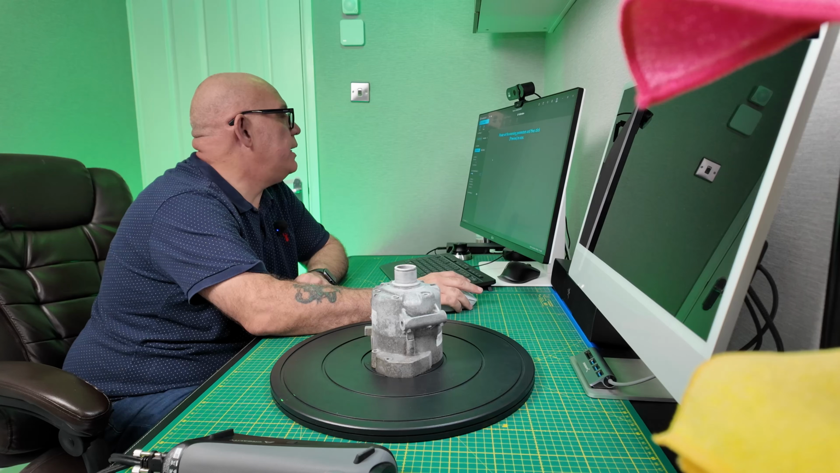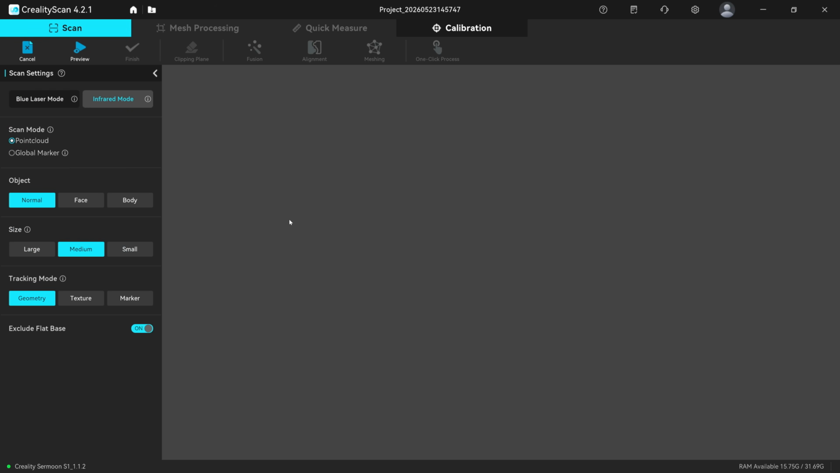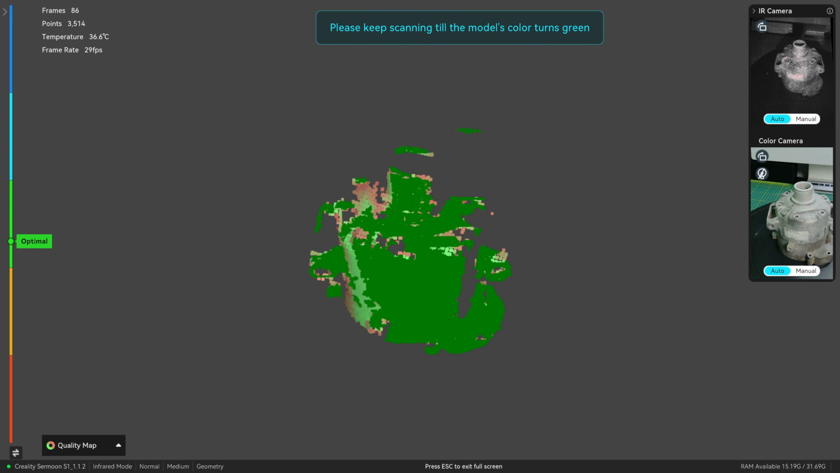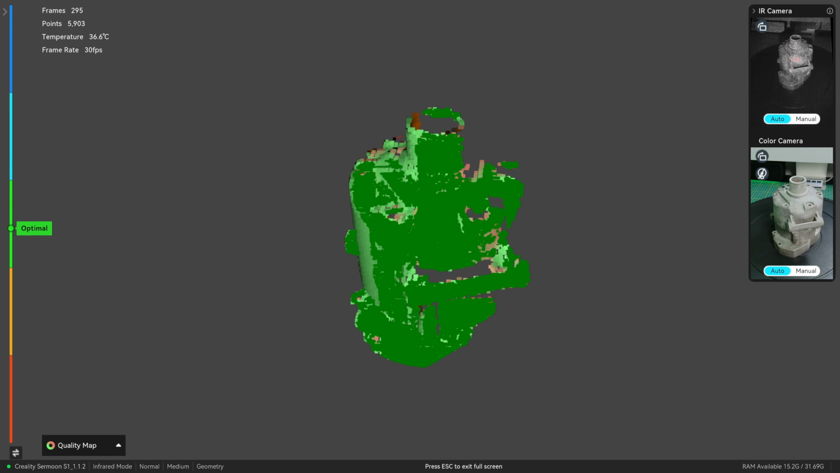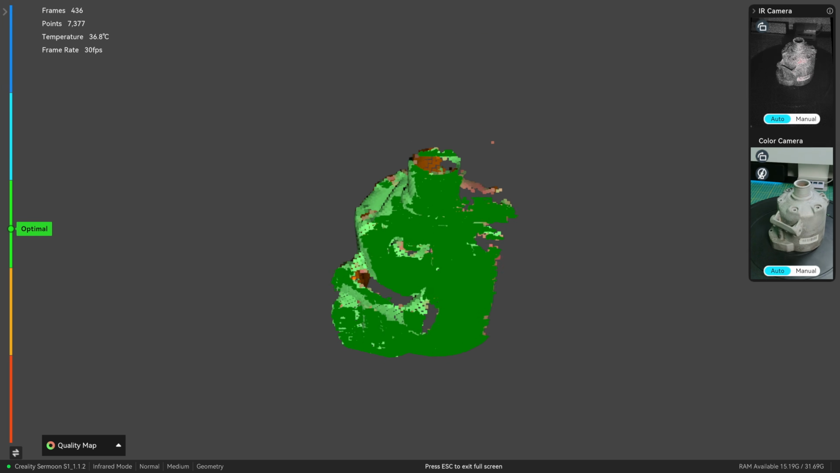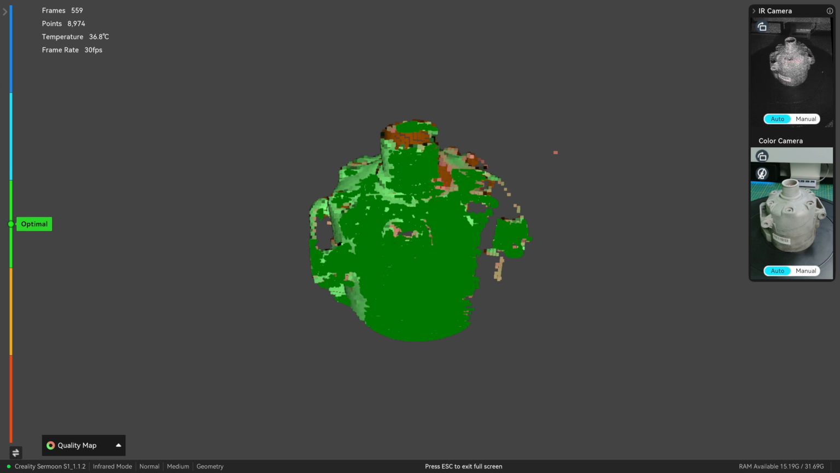New project then for the air compressor. New scan, infrared mode. Again, we're going to go normal, we're going to go medium, we're going to go geometry tracking. And let's see if we can go around now by scanning this. Optimal distance, keeping it in the centre of the frame, going round. Now this is a bit where I would expect to be problems, as we come round to this curved side.